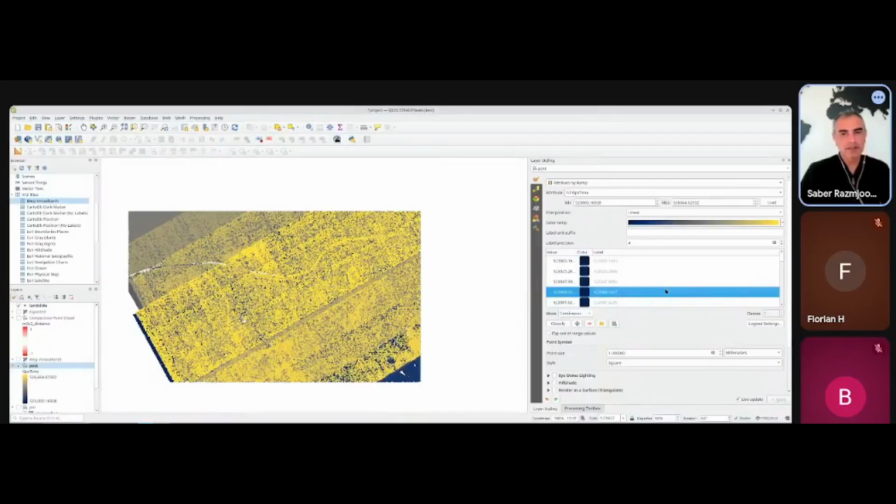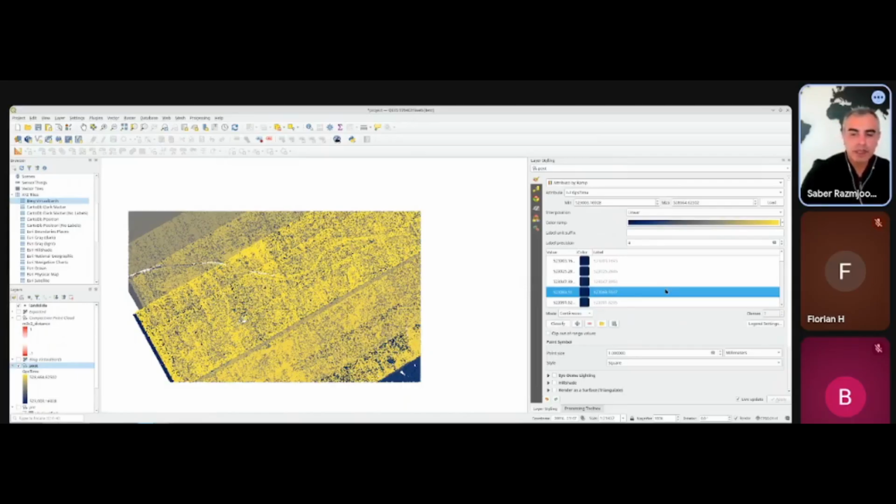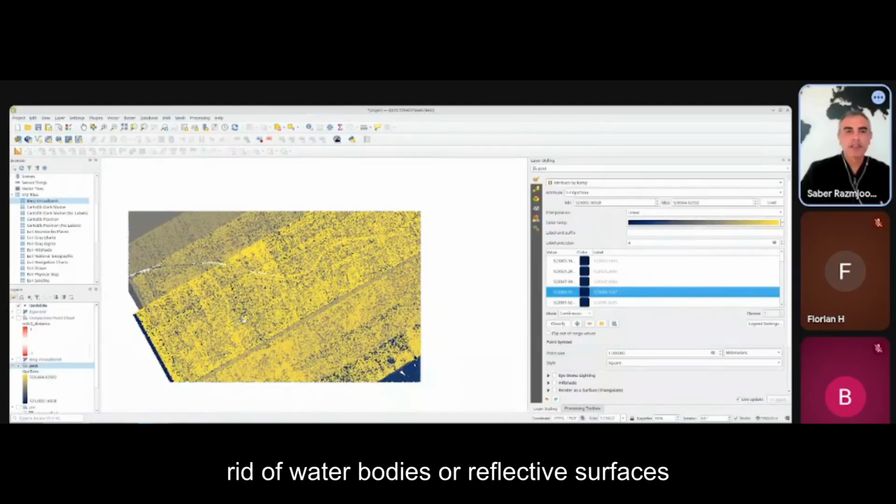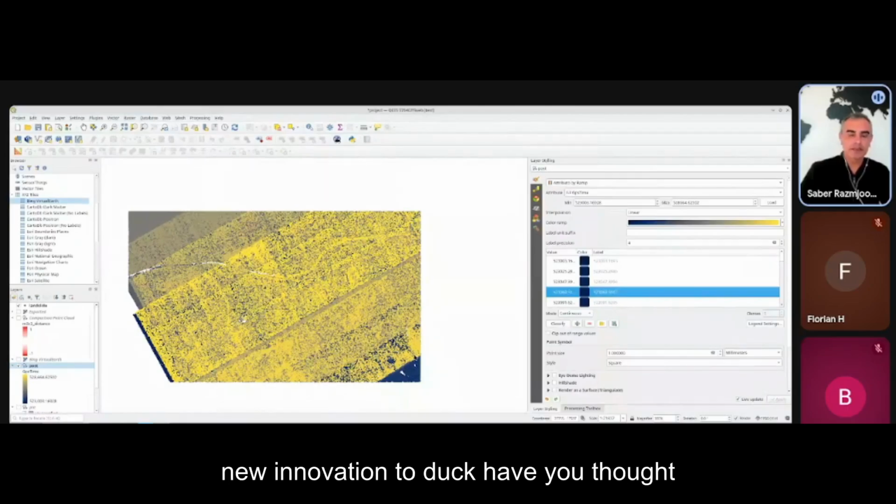We haven't come up with a good solution, but usually the editing so far we have been dealing with is to deal with the classification, to fix the classification. But elevation is definitely another thing to get rid of water bodies or reflective surfaces that you want to change the elevation or apply a new elevation to that.